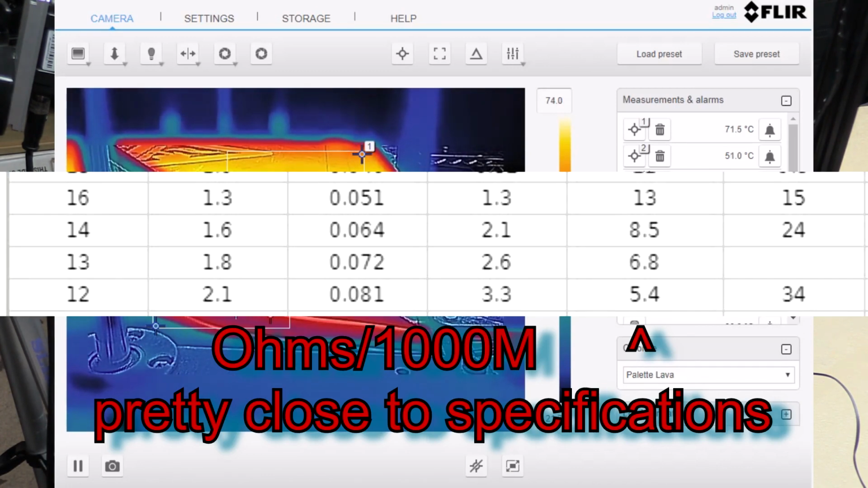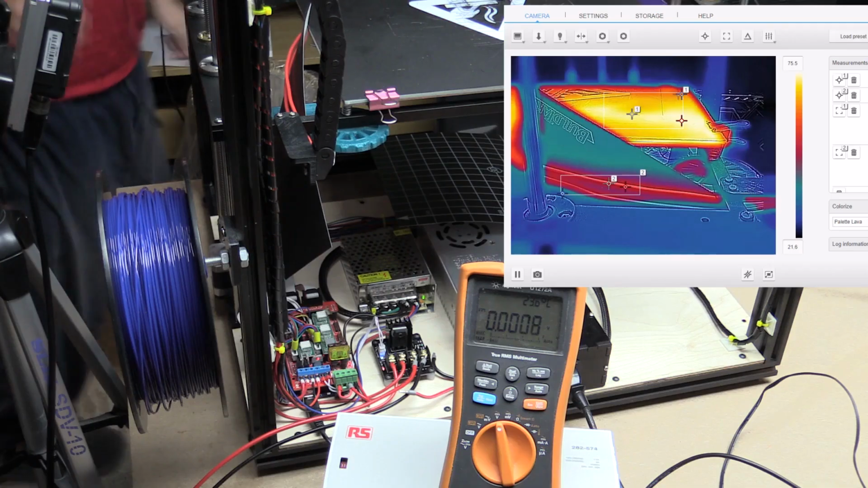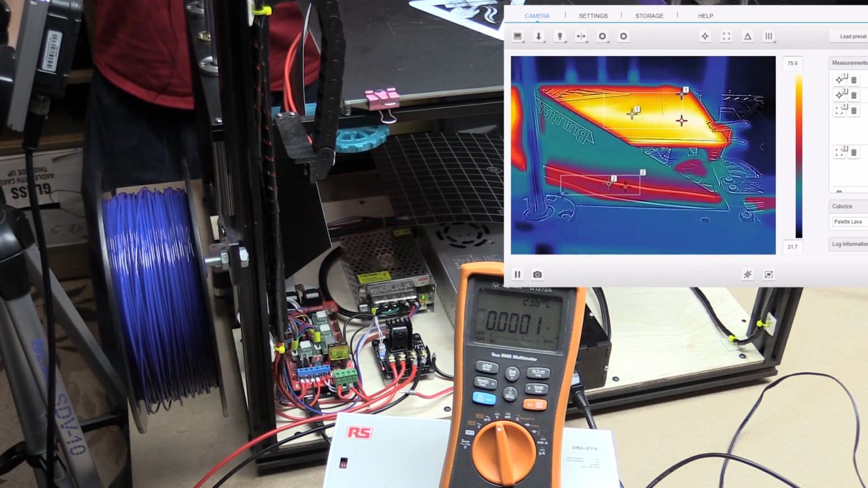I think I got my math right there. Anyway, it's tough to tell how far up this will go. Let me just go check on the printer to see where it's at. So the printer at the bottom thinks it's up to 93 degrees centigrade.